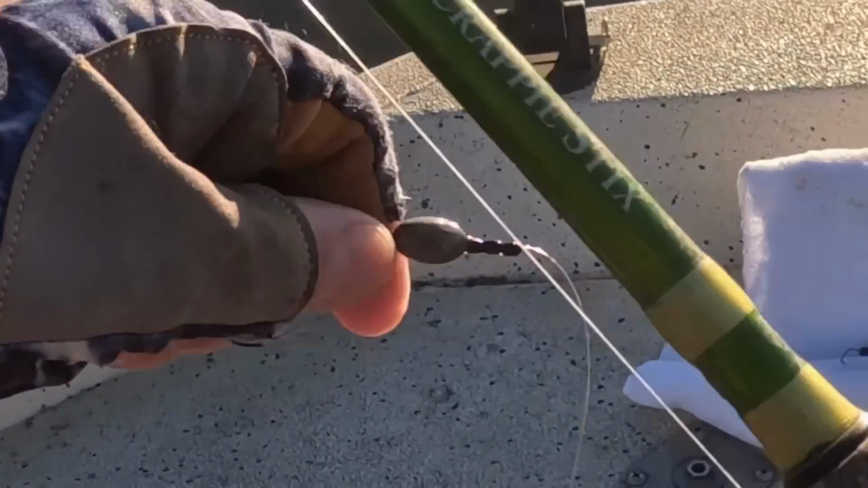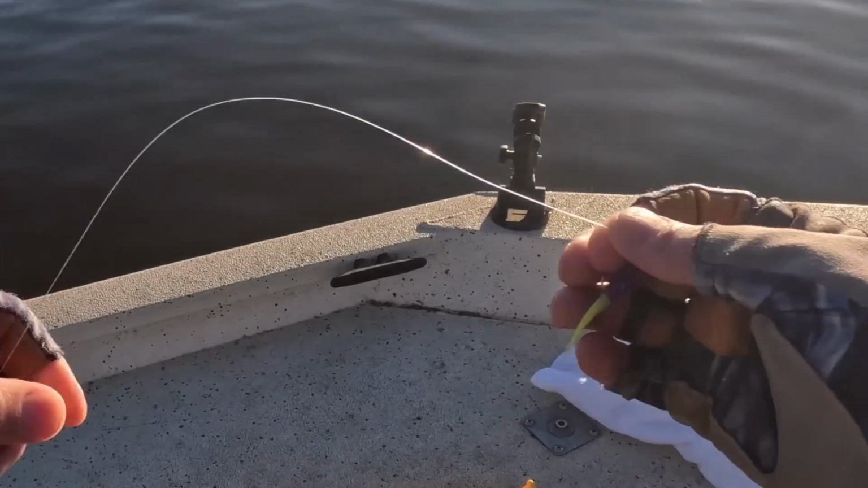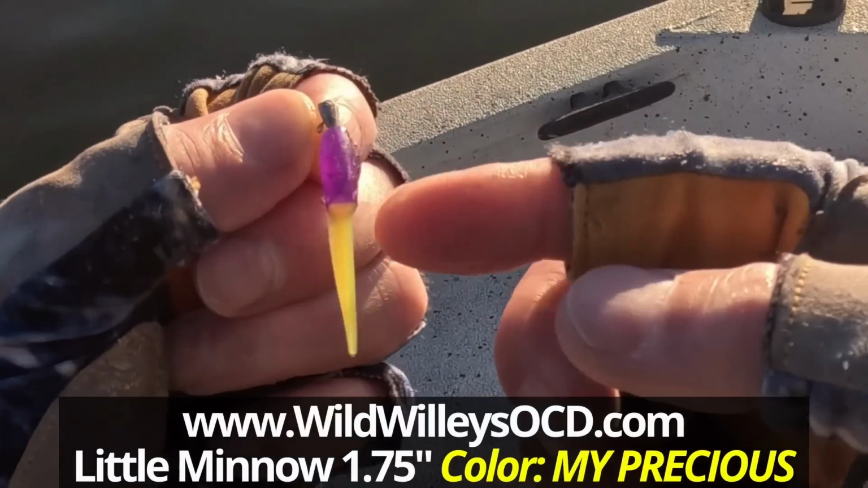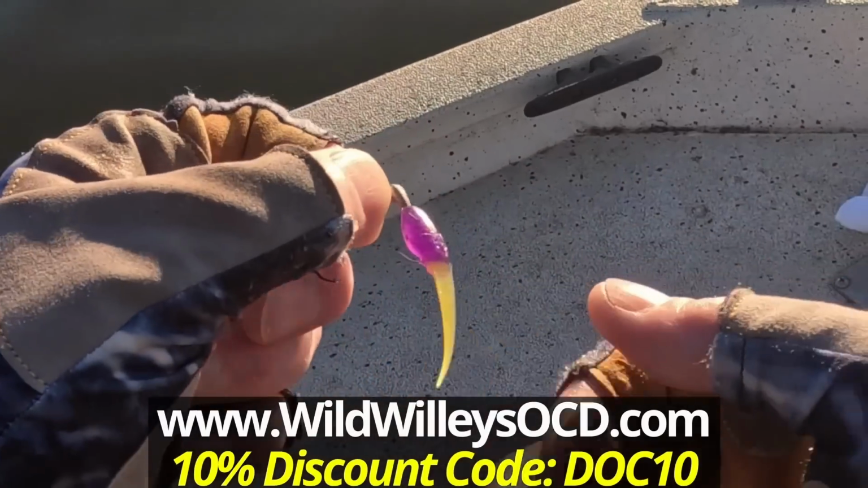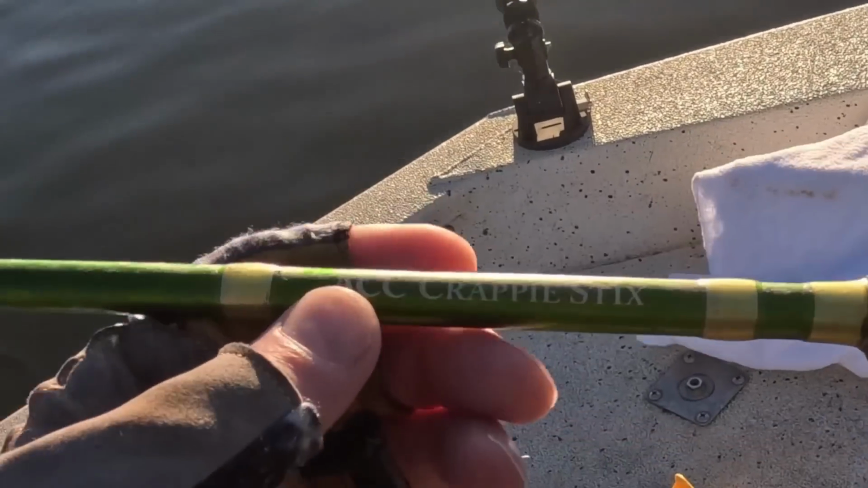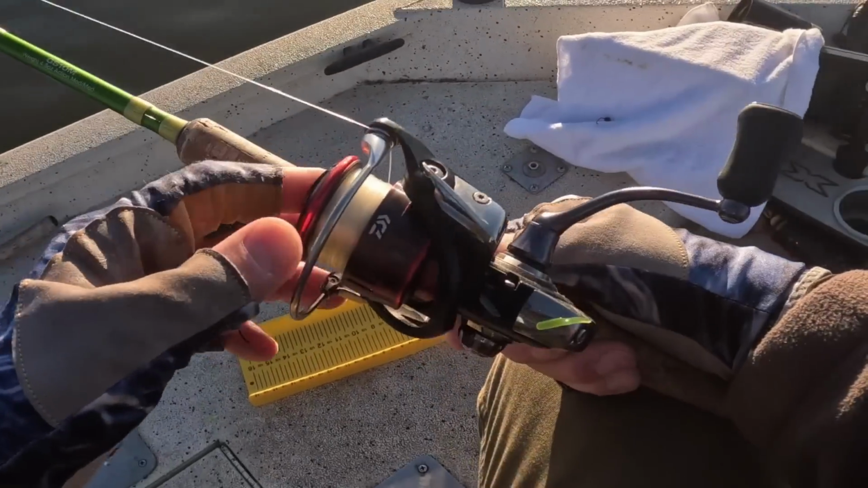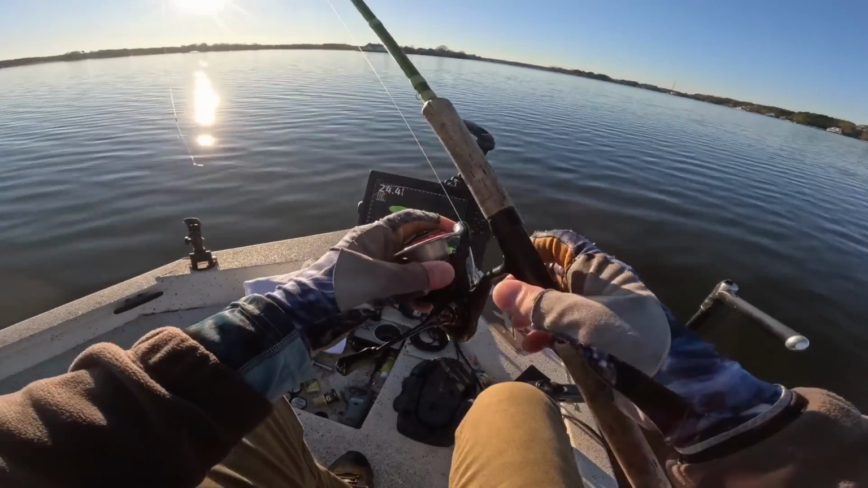Alright, here is the setup. Got a 1/4 ounce slip sinker pegged. I got 10-pound test monofilament, a 64th ounce Crappie Magnet jig head. I got the Wild Willie's OCD Little Minnow. That's the June bug color. I'll tell you the name of it later, but it's purple with a chartreuse tail. They are eating it up. 10-foot crappie sticks. It is the GS10M 10-foot cork handle. The reel I've got, it's a Daiwa Fuego 2500 series. The high-speed reel, nice setup, very reasonably priced.